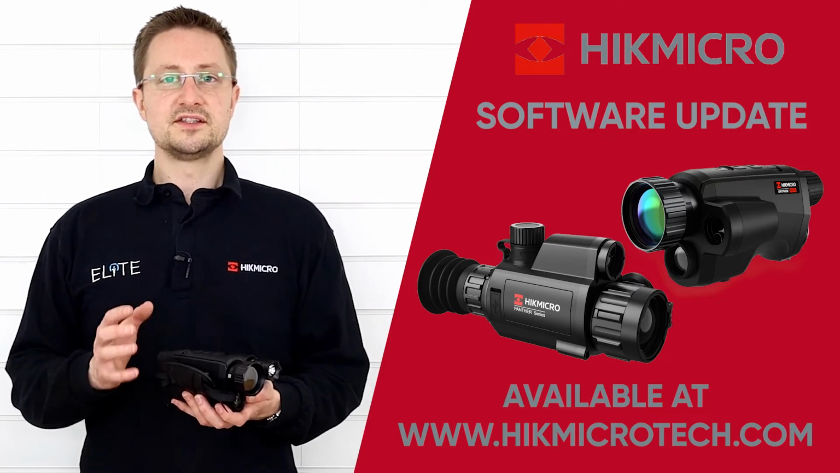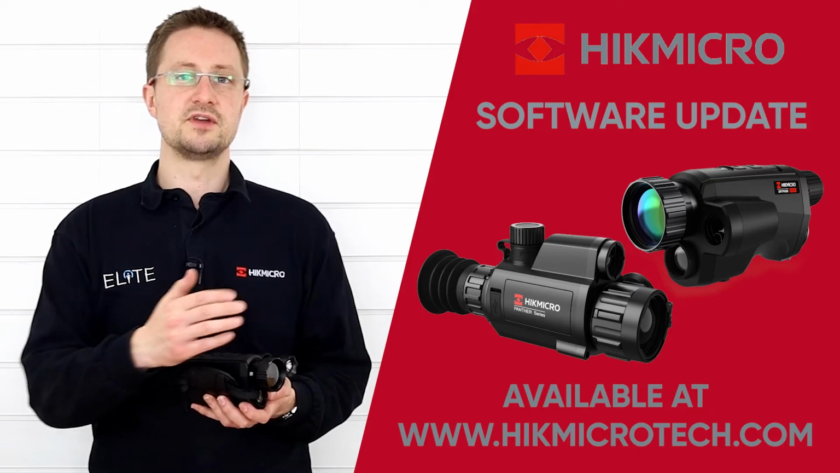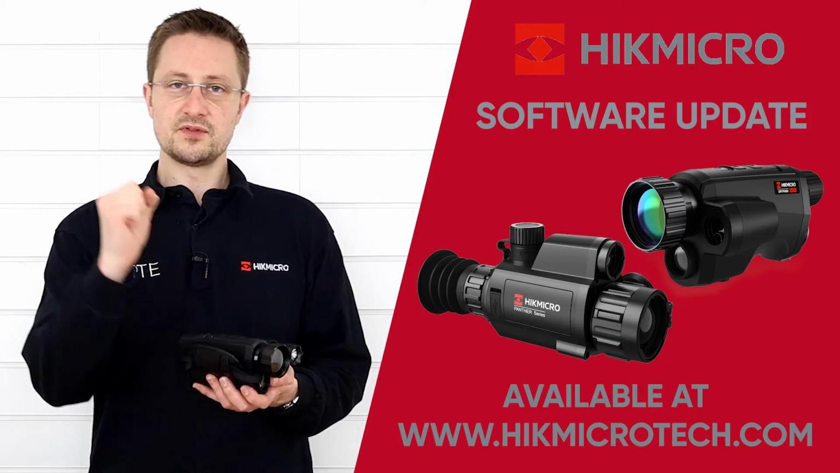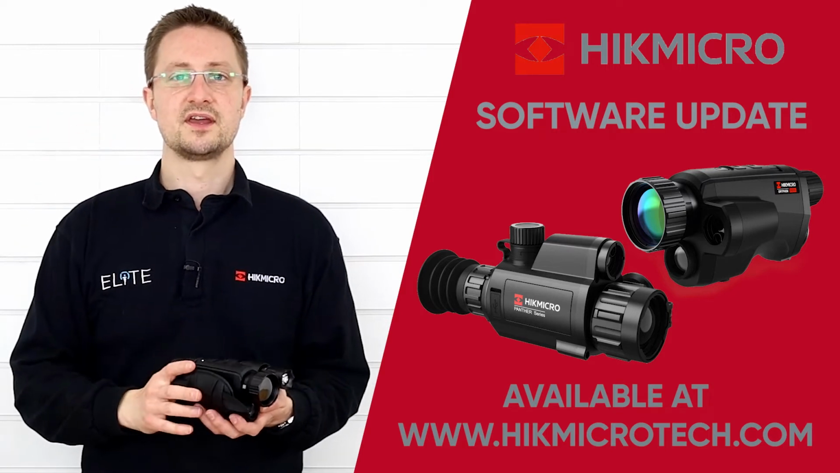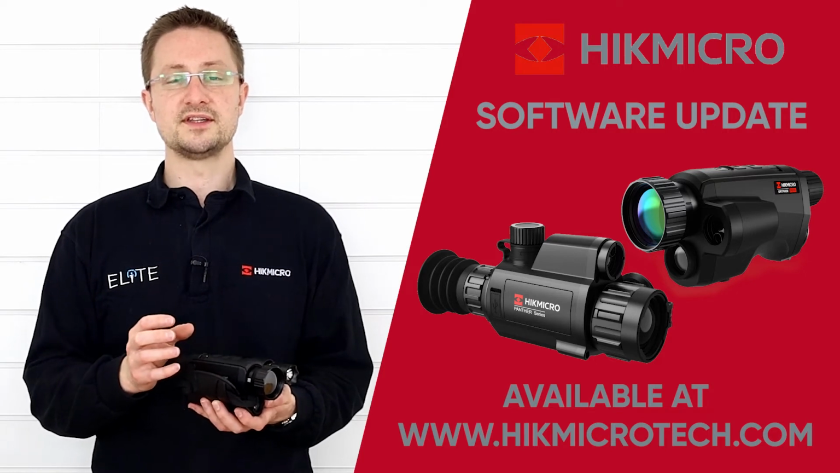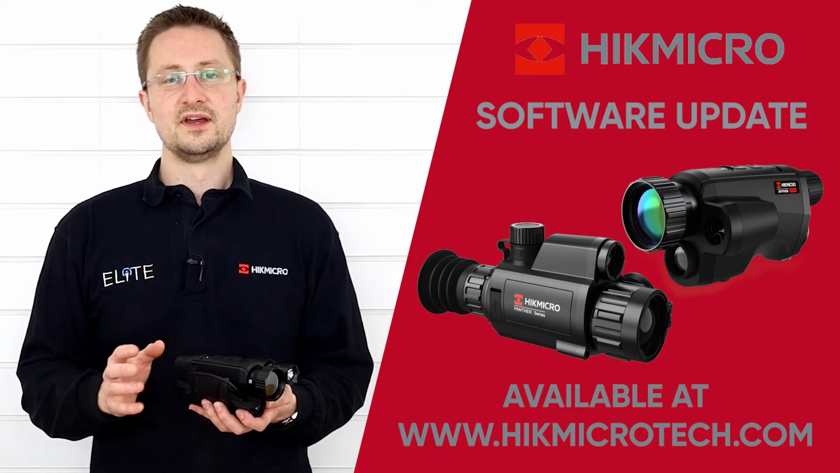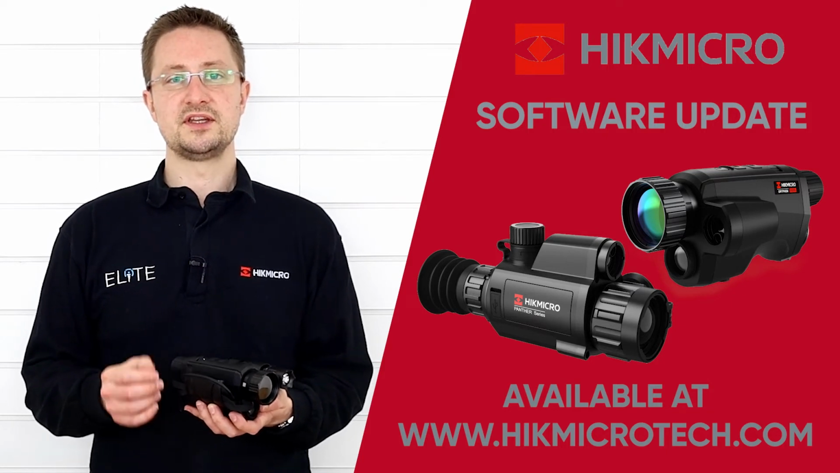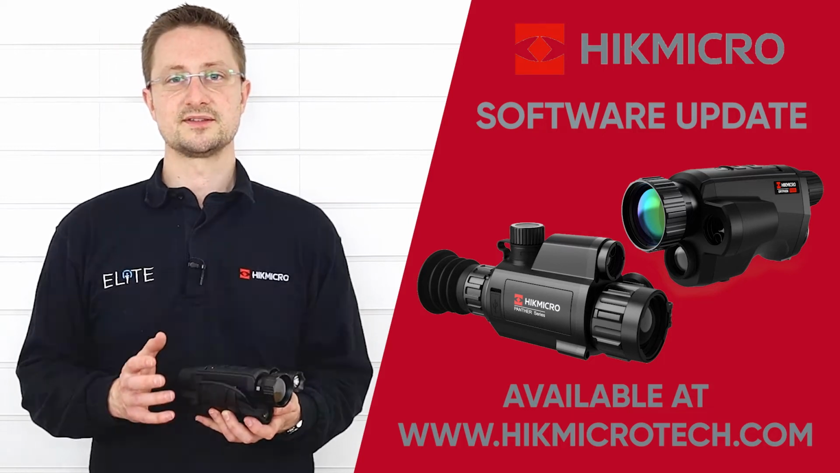HIKMICRO have also added a continuous mode, so a single button press then gives you 10 seconds of continuous reading. That makes it easy if you want to move the monocular around and compare points without having to press any buttons. The final mode is off, and that just removes the bracket from the screen. If you find it distracting, you can switch it off and get rid of it altogether. You've also now got the option to switch between yards and meters, which is something that was requested a lot when we launched this product.